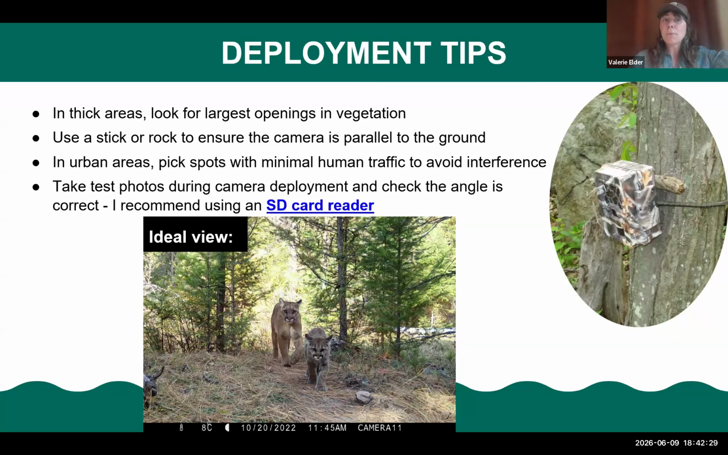If you're in more of an urban area, consider placing this in a spot where you're not going to have as much human traffic, unless, as kind of Chris mentioned before, that is sort of a goal to see if people are walking onto your property or not. I work on a college campus for a lot of my camera trapping, and so we're really restricted in areas where we can have those cameras and where we can't. We really want to minimize having people in our photos.